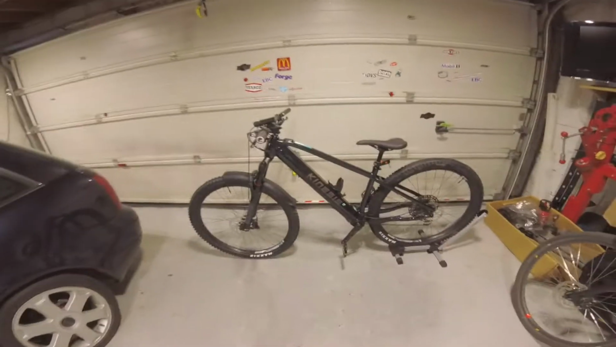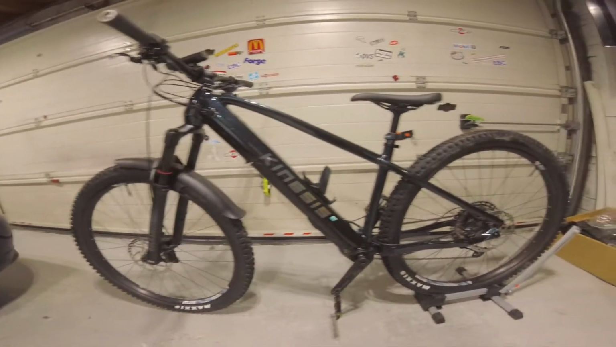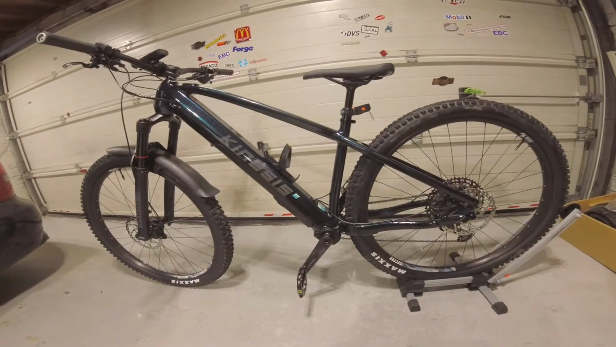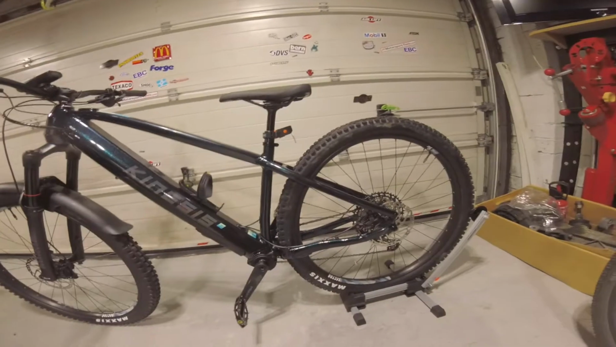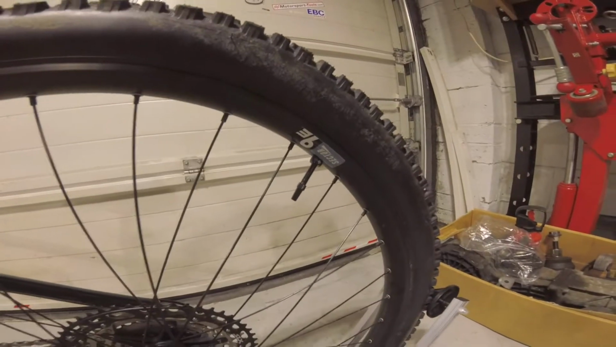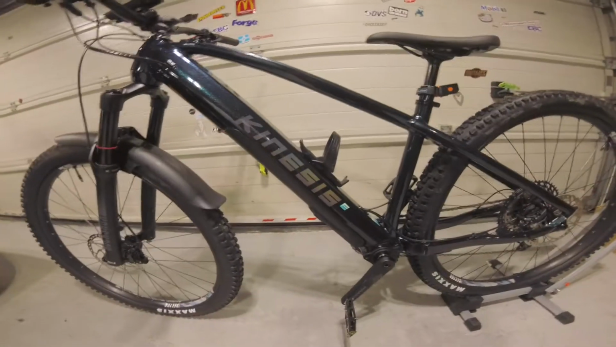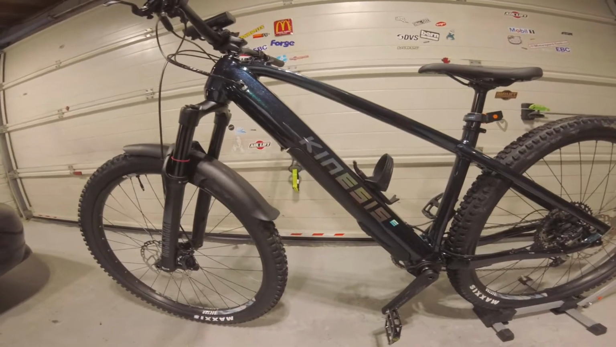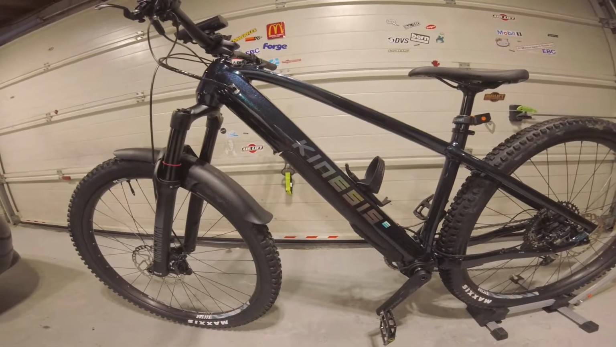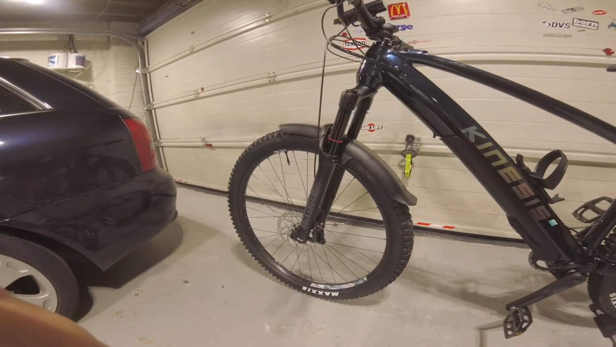The Kinesis Rise Pro. This is the L2 size. It was shipped with tubes, and I've recently done a conversion on it to go tubeless, using Muc-Off valves, some Stan's No Tubes sealant. The hydroformed aluminium frame, 29-inch wheels, Shimano SLX groupset,